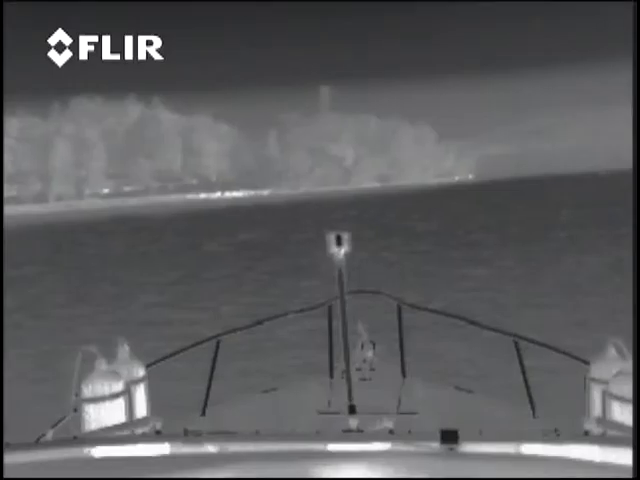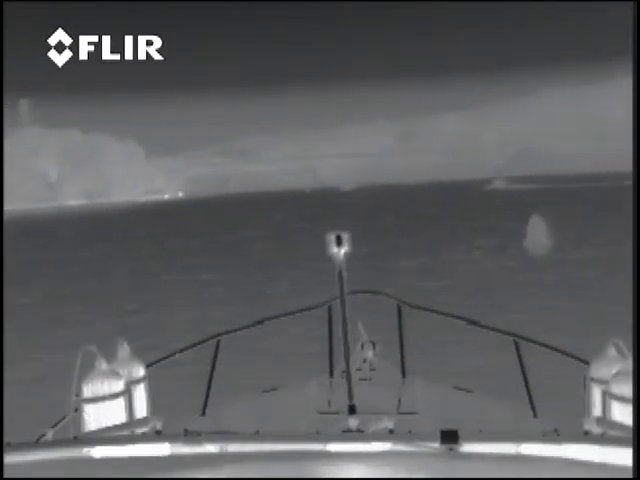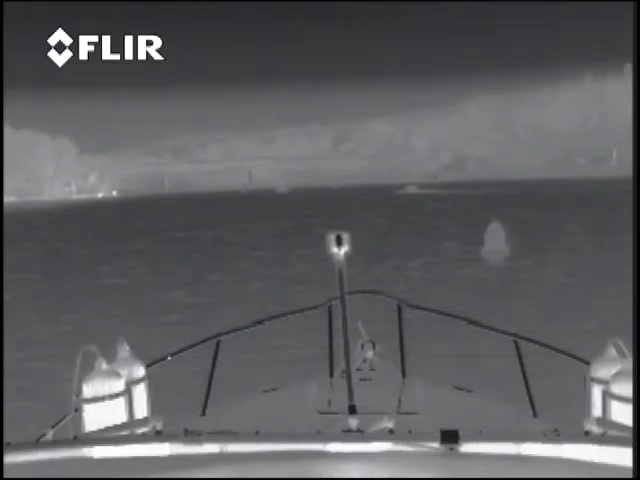Thermal imaging cameras can also complement existing systems like radar. Thanks to thermal imaging, you'll be able to see what that blip on your radar screen really means. Every year, many people die after falling overboard and not being found fast enough. Thermal imaging can help locate and track a person in the water before it's too late.